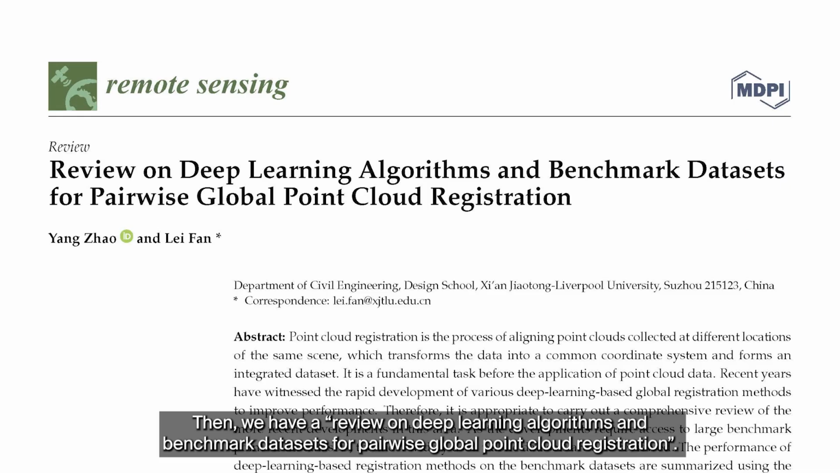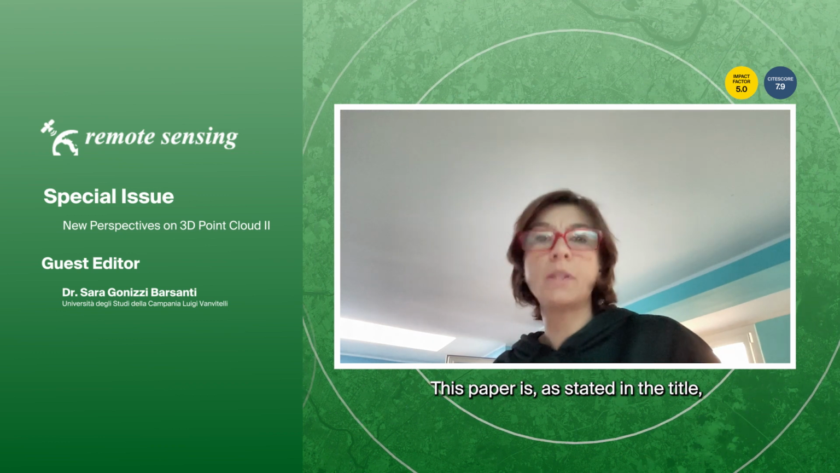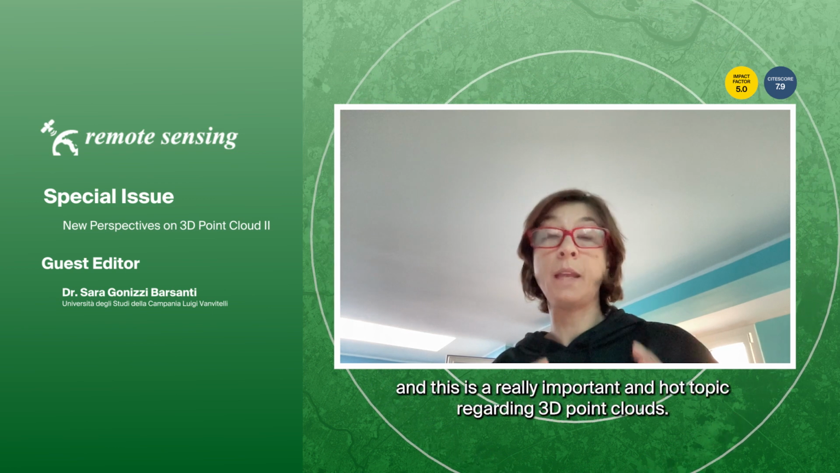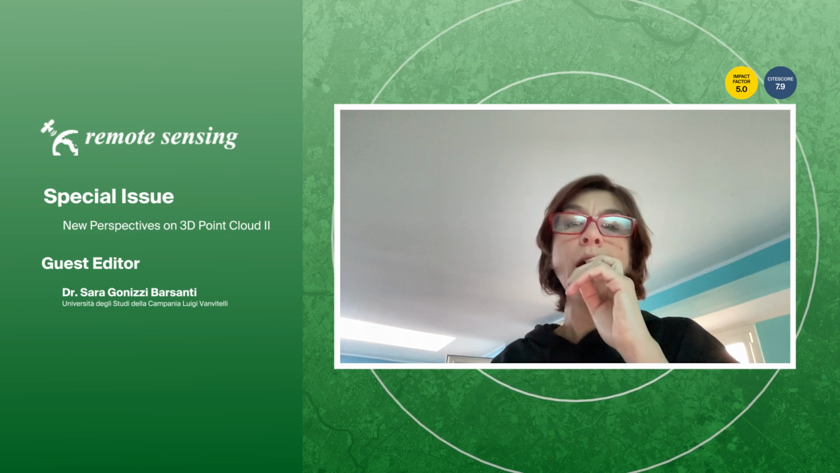Then we have A Review on Deep Learning Algorithms and Benchmark Datasets for Pairwise Global Point Cloud Registration. As said from the title, this paper is a review of all these algorithms, and this is a really, really important and hot topic regarding 3D point clouds.